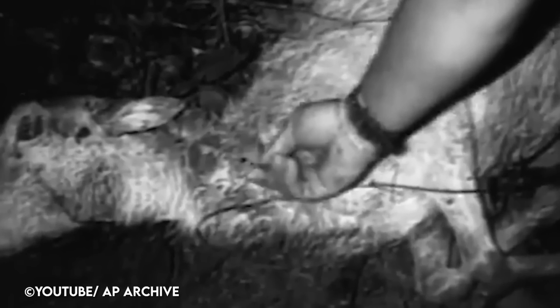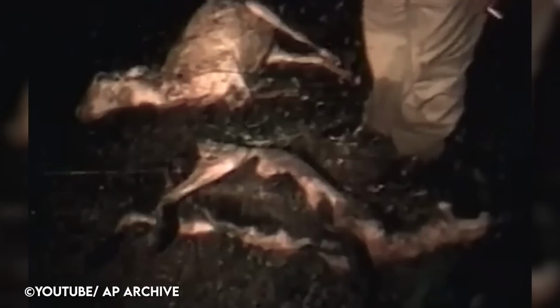The Chupacabra has been a legendary creature in parts of the Americas, with its first purported sightings in Puerto Rico in 1995. The name comes from the animal's reported vampirism. The Chupacabra is said to attack and drink the blood of livestock, including goats.